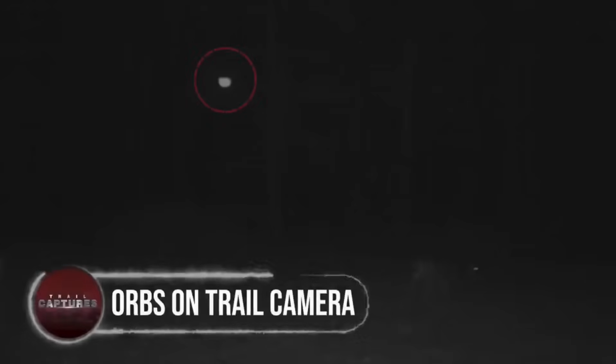Orbs on trail camera. A deer grazing alone in the forest and not a demon around? How's that even possible? Finally, here it comes. A glowing orb-like figure floating in the air. Looking like a shining golf ball, it seems to follow the deer along the way, and then slowly comes down as the deer goes off the camera.